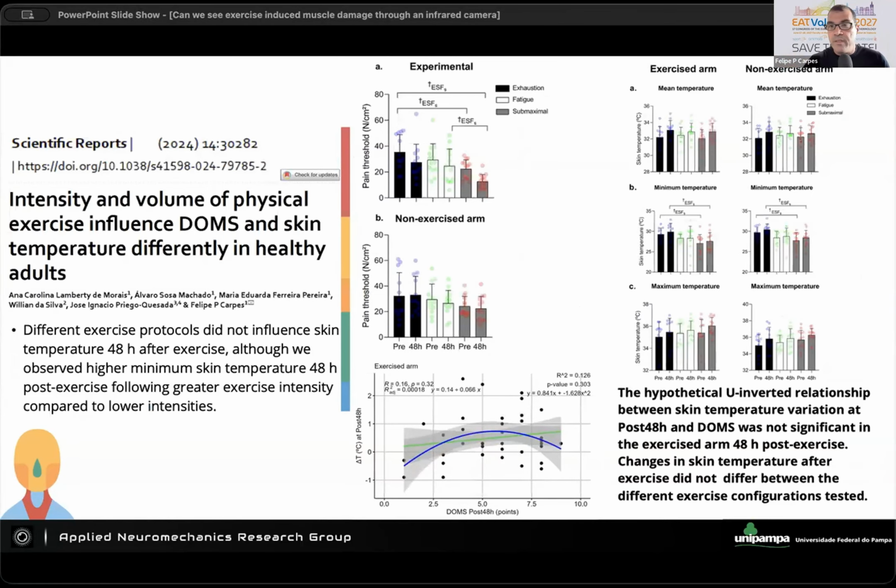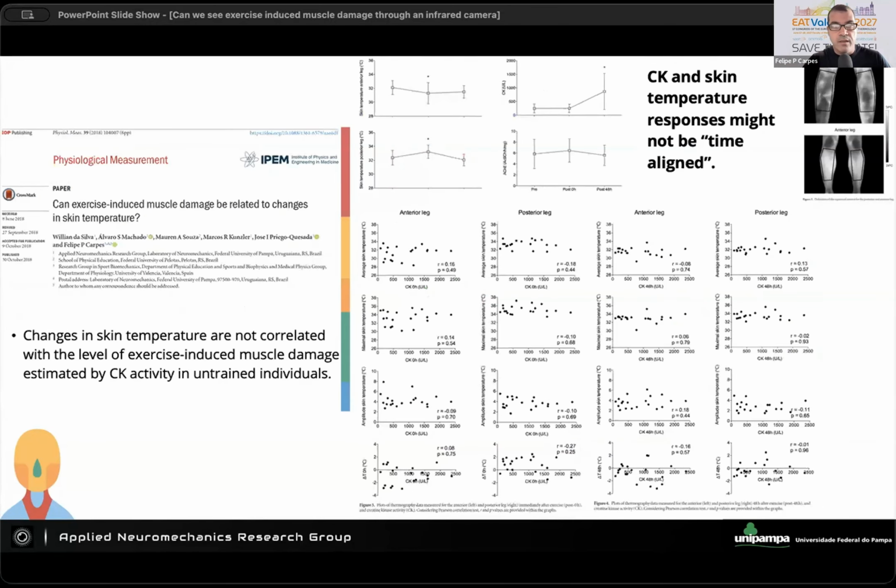We also observed that when we design the exercise differently, like with combinations of different numbers of repetitions, or repetitions until exhaustion or not, this would not be a major factor of changing the response of temperature. So exercise is something that can change the skin temperature, but a small change in the configuration of the exercise might not be a major factor of influence, right?